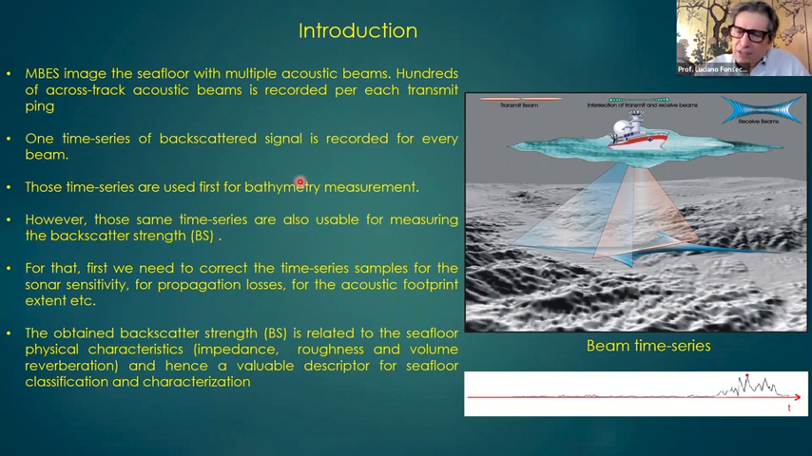So we take this time series, we do a bottom detection. We see the bottom here, we see the two-way travel time. Of course, with ray tracing and the sound velocity profile, you get the bathymetric depth. But this time series we can use also for the backscatter analysis. So the idea is to get the backscatter strength that's coming from the seafloor.